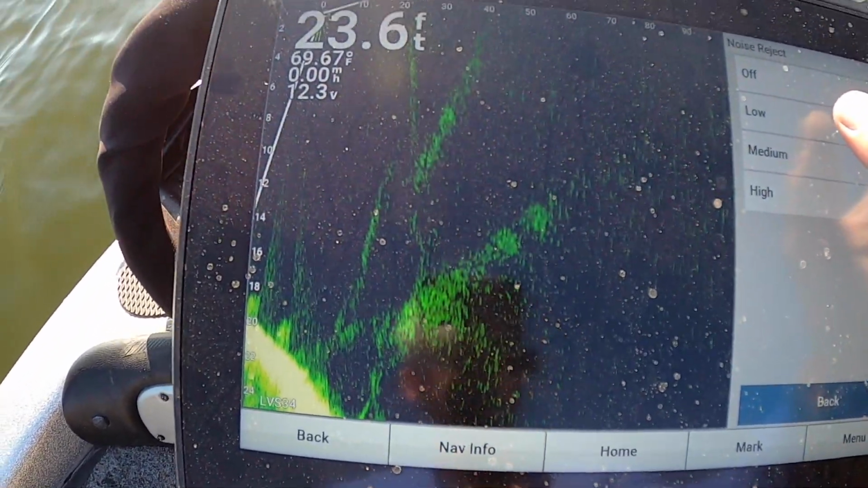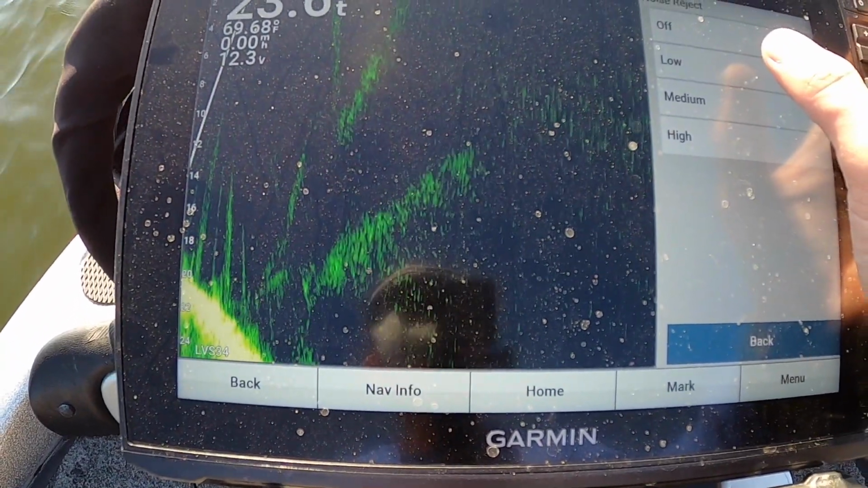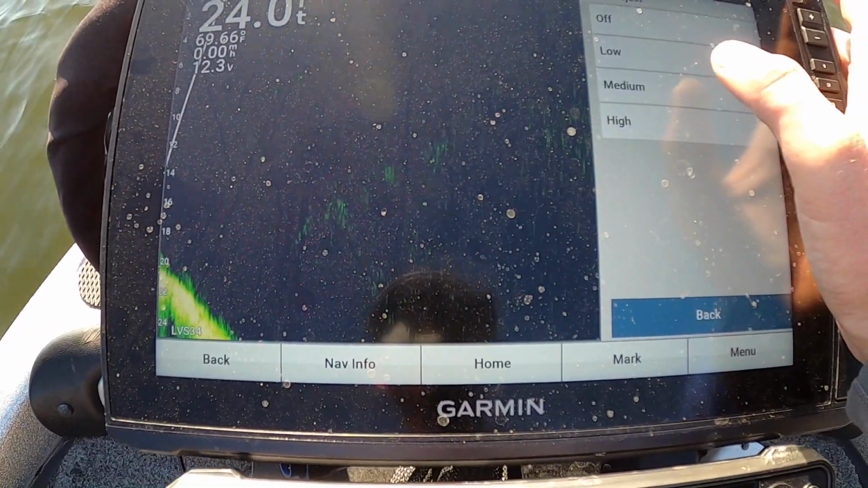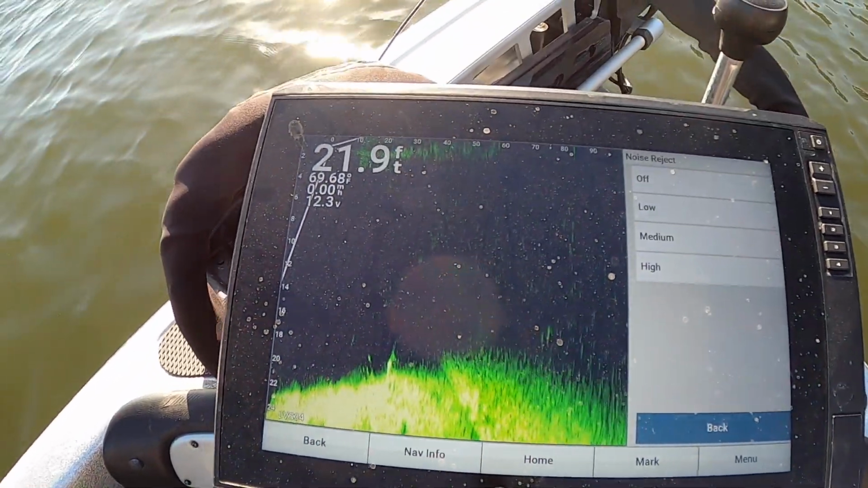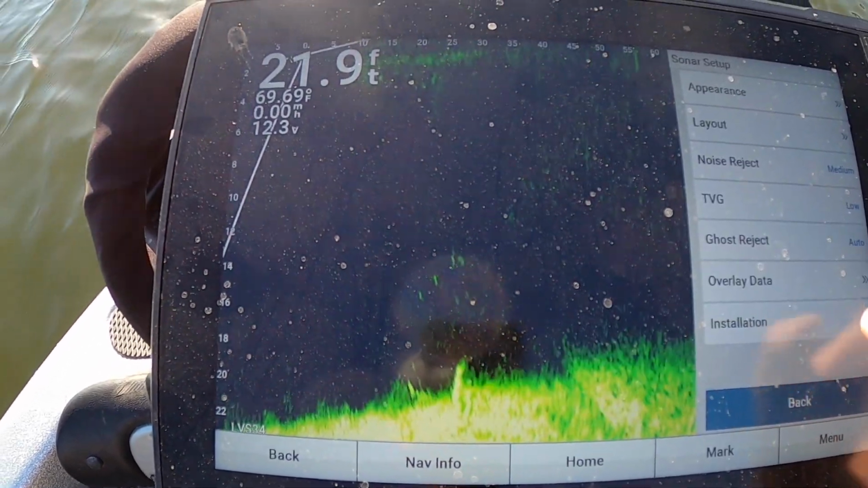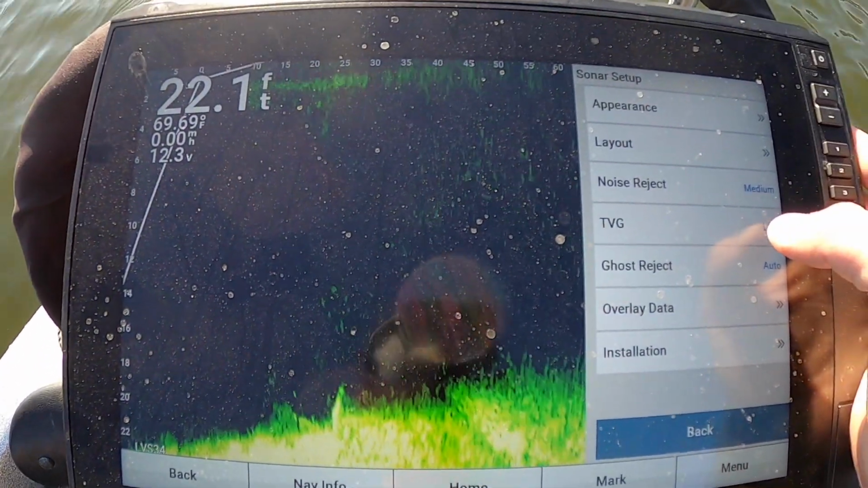You can see we get beams. We have all sorts of interference here. You can put it on low, medium, or high. High is going to clear up the most. I usually run it on medium, but sometimes I do put it on high, and it seems to work okay with the 34 here. Then time variable gain here.